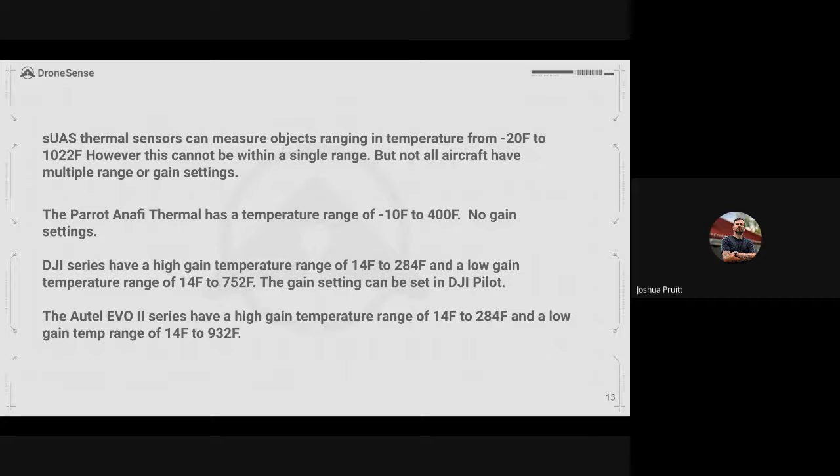You may be going to a large-scale commercial structure fire, and if you have your high gain set to that 14 to 284, your sensor's topping out at 284 degrees and not giving you all of the information that is there. And that's simply because with these sensors you have to adjust the range and the gain. So just something to keep in mind for you guys running these aircraft today, especially on the DJI side. You do have multiple gain settings that can be adjusted.